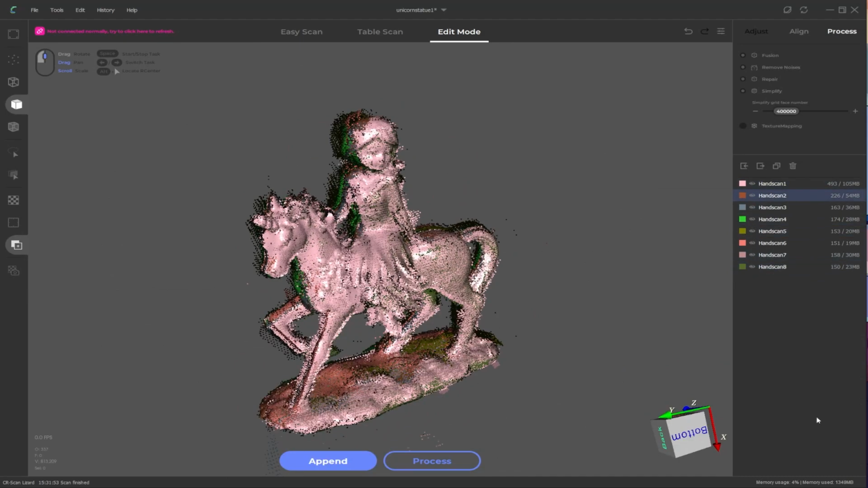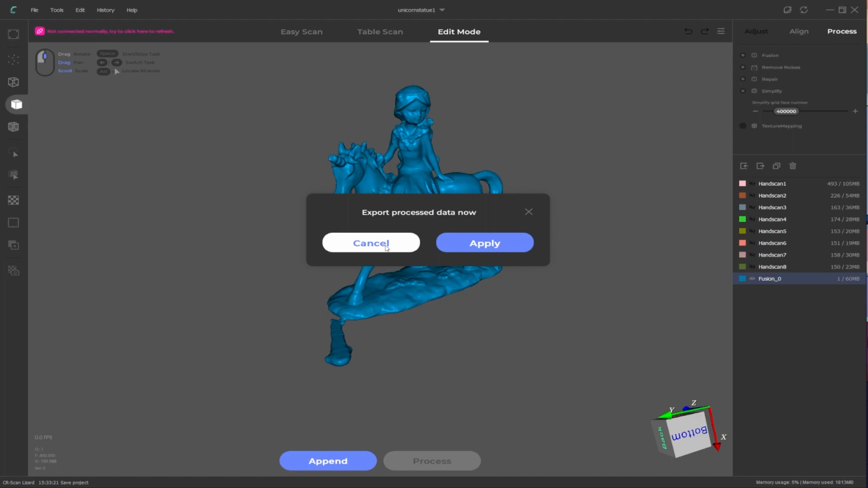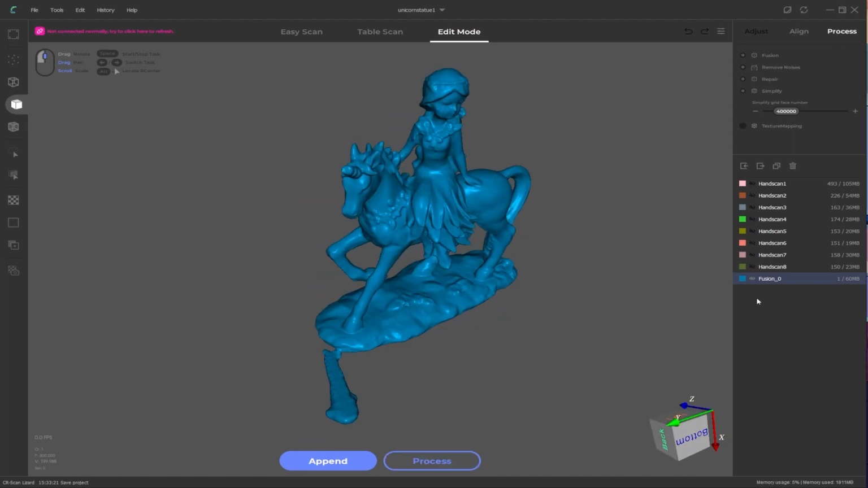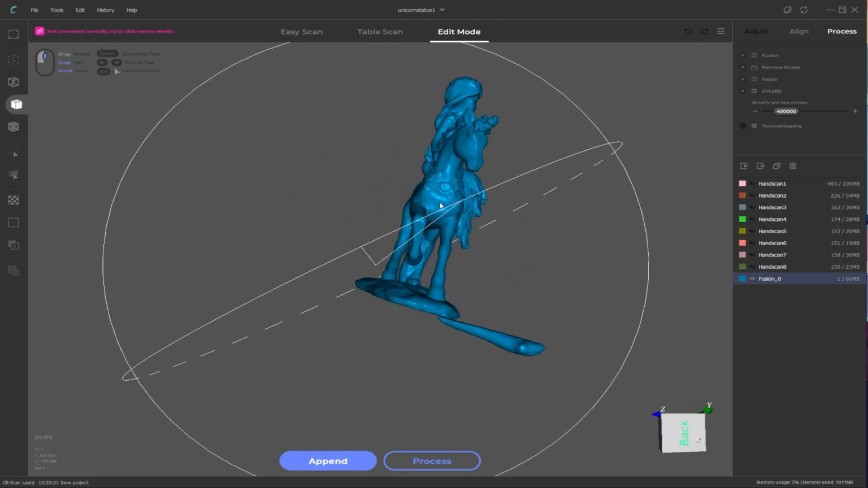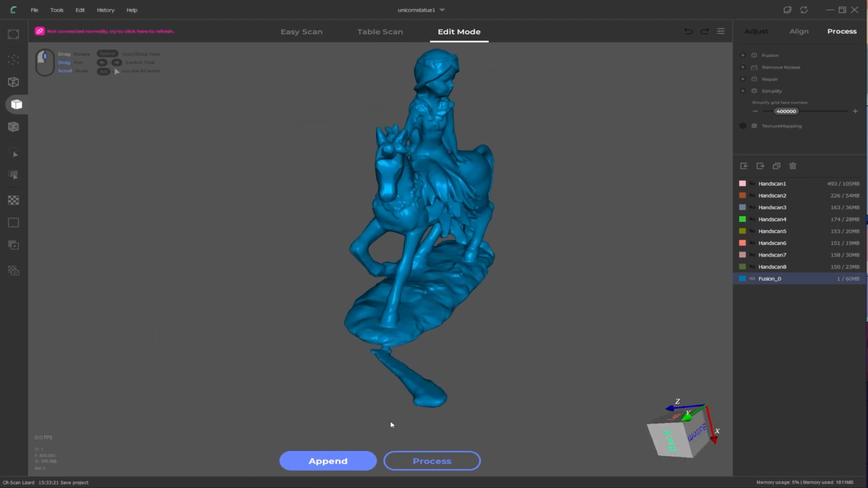With everything aligned, you can click on the process button and wait for it to complete. Click cancel for no or apply for yes. And so it looked like the scan actually came out pretty good, even though I had concerns it wasn't going to be so great. Except for we do have this one part that's sticking out, so I'll show you how to clean that up while we're here as well.